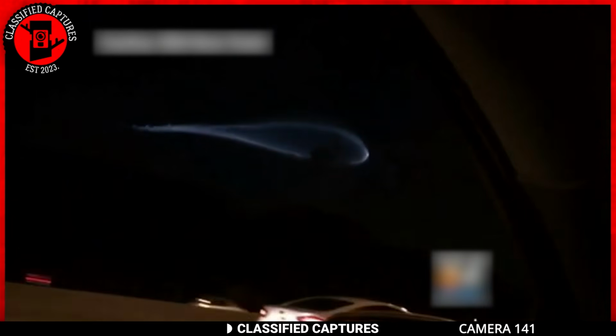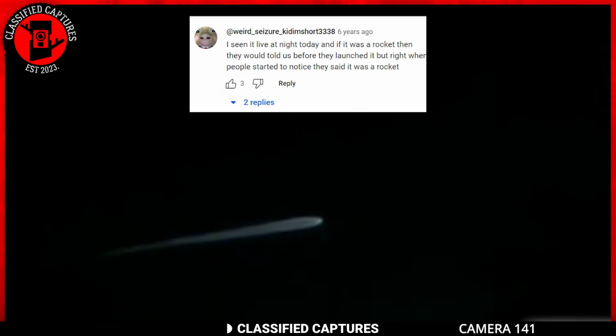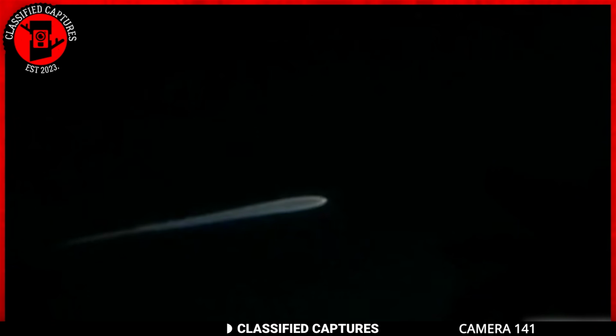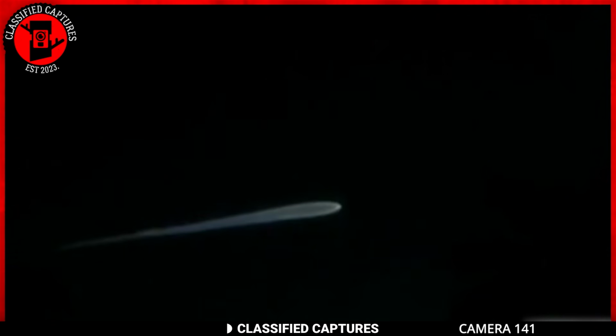However, once a rocket reaches a certain altitude and velocity, it can adjust its trajectory to move horizontally if that's what the mission requires. Another person argued that if there was indeed a rocket launch, there would have been some form of announcement. We can't confirm if there was or not, but what do you guys make of these theories and speculation?